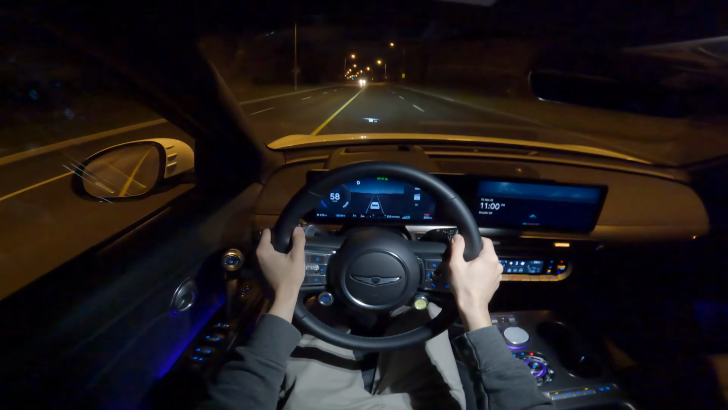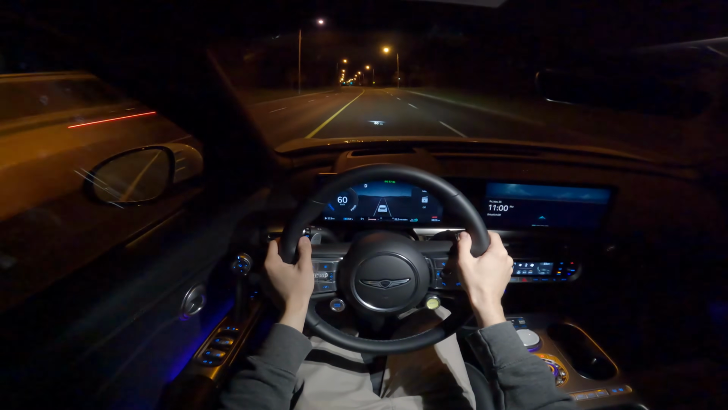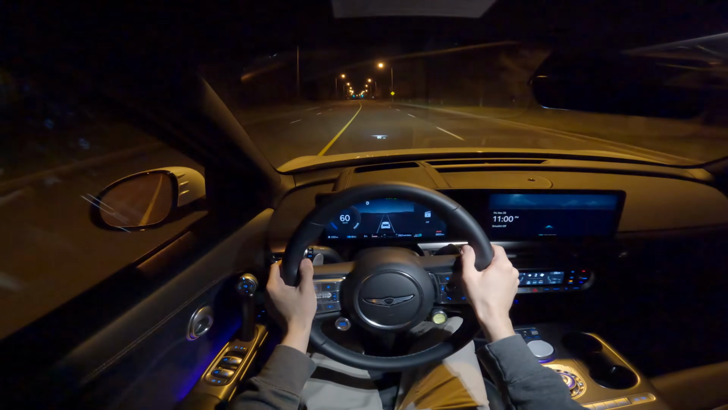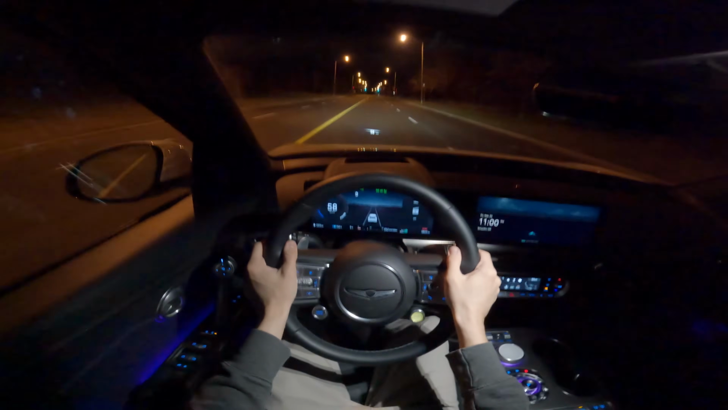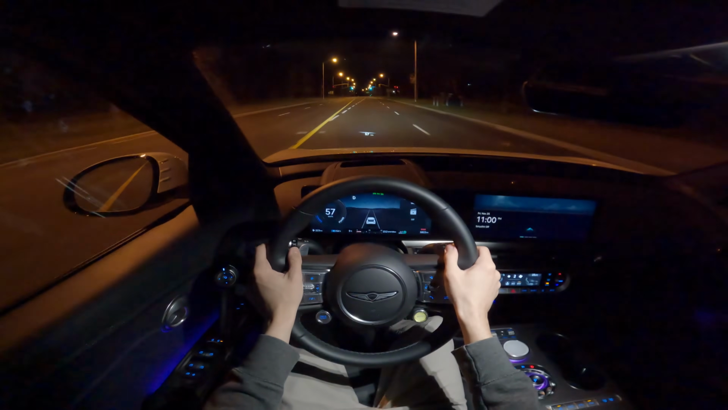That should conclude today's night POV test drive in this 2023, did I say 2022 in the beginning? Oh, it was in 2023, Genesis GV60 Performance all-wheel drive. If you liked it, we have 2 more POV test drives. One's out on the highway where we test the highway driving assist and the semi-autonomous lane keep assist, and one's in the city where we test the different recuperation and driving modes.